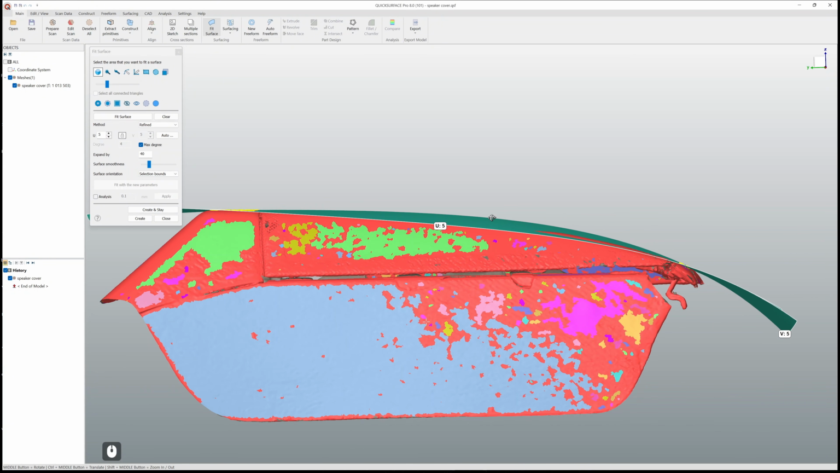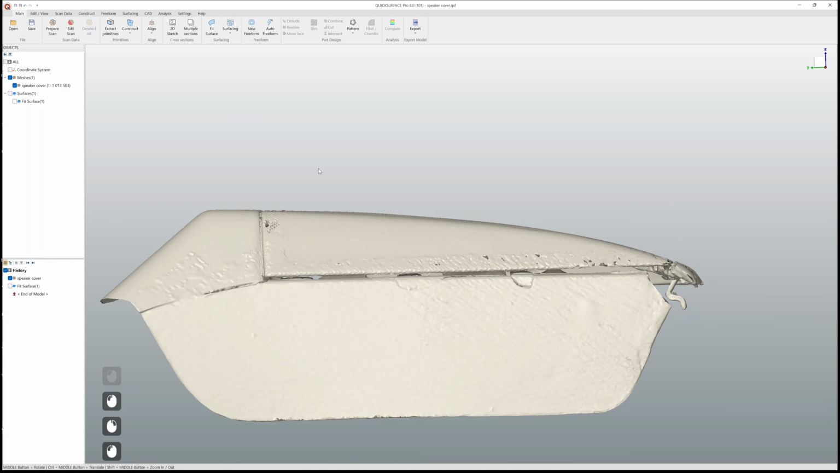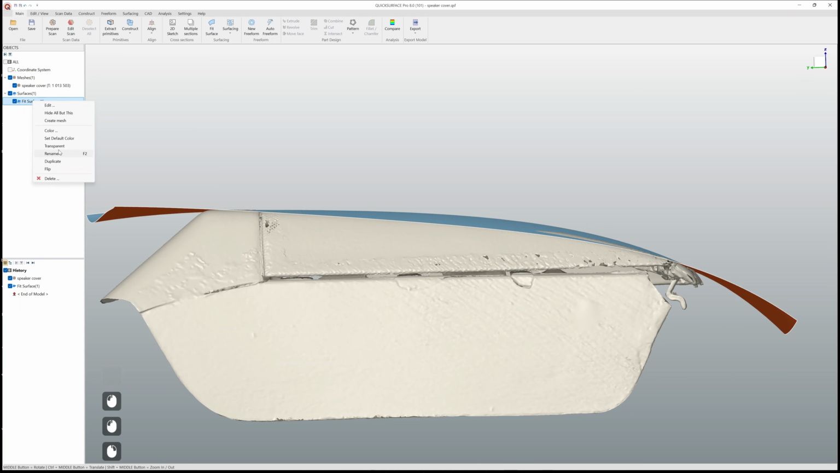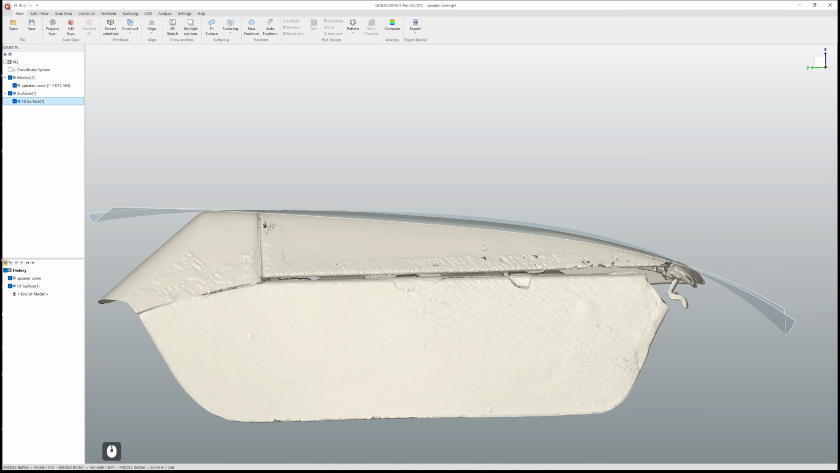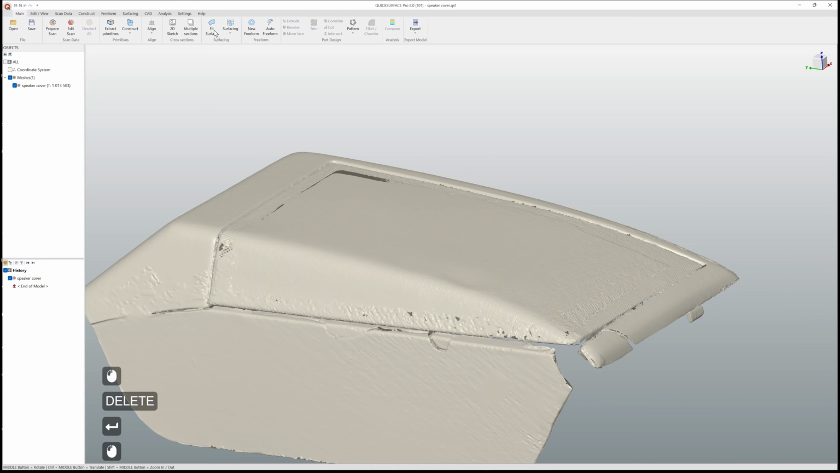Maybe it's not that bad, but if we're looking from side profile, then it's slightly sticking out of the initial shape. So let's turn this transparent and see that actually this is not the result I would like to see here. Okay, so let's just get rid of this one.